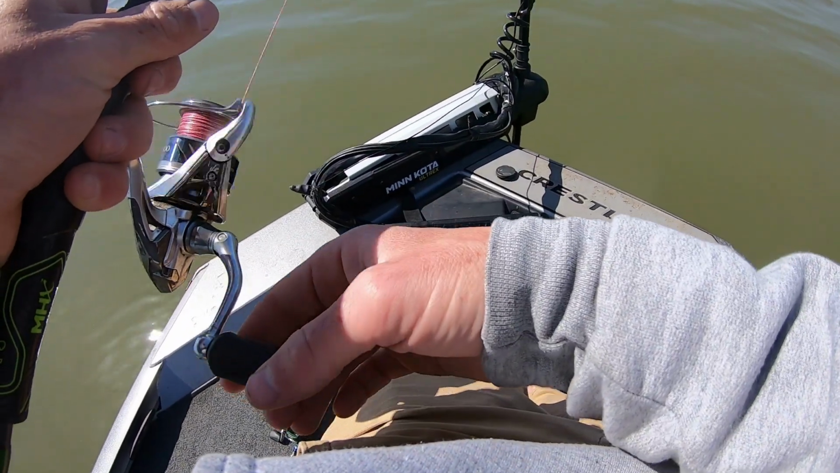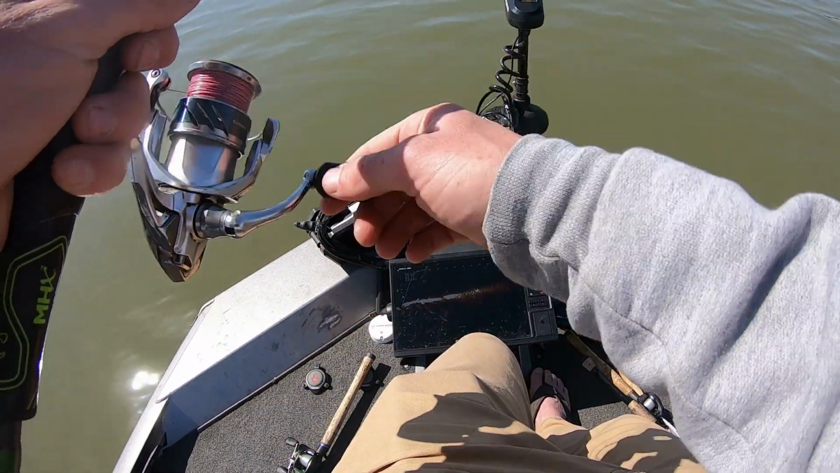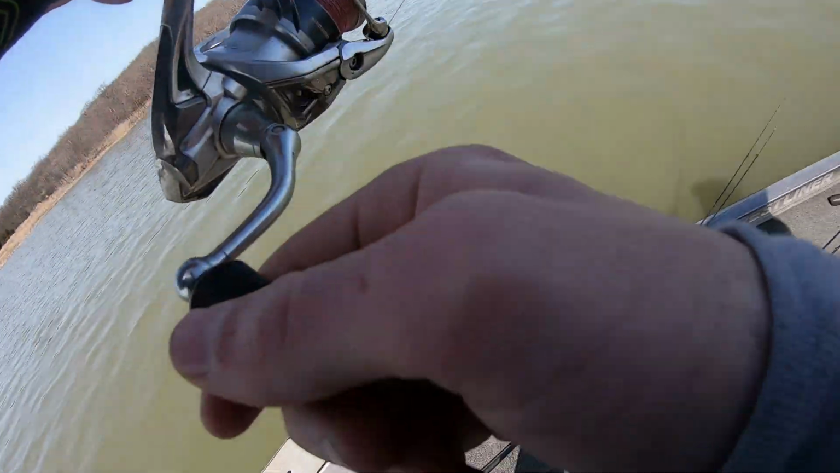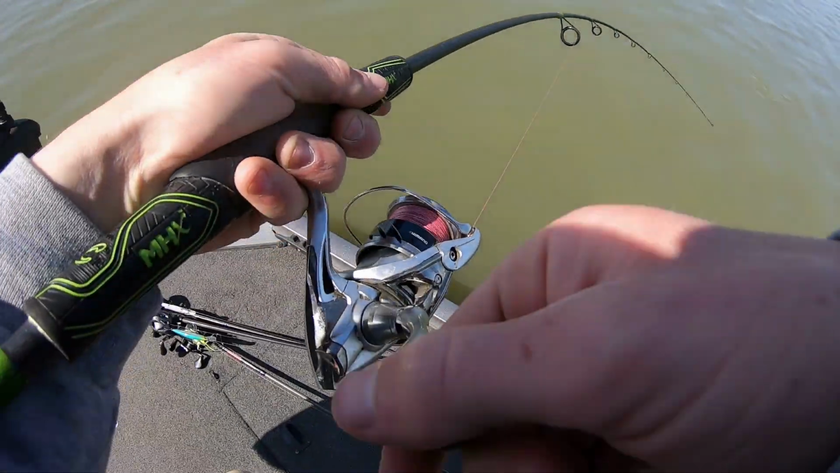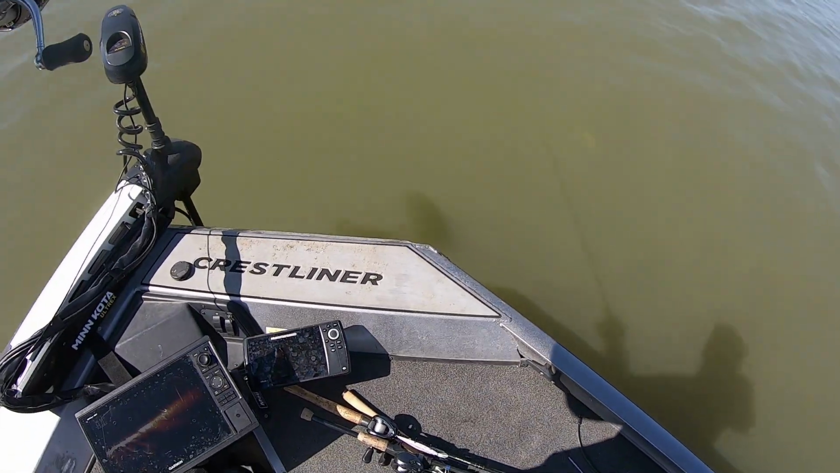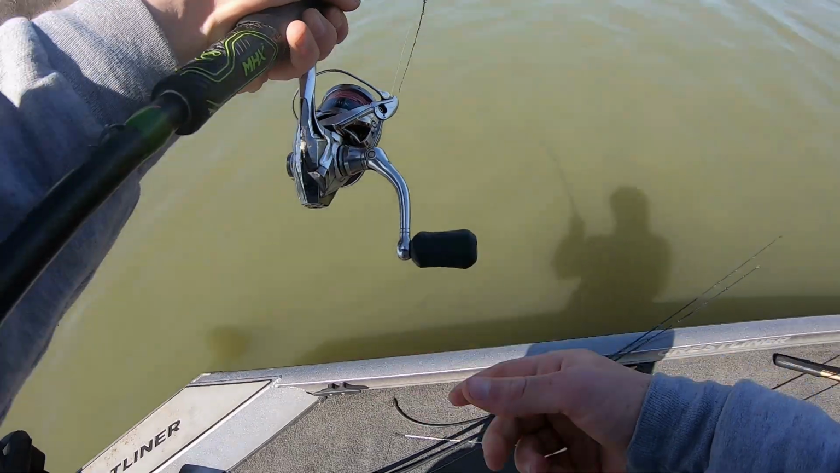Oh, go get it. He's got it. Got him. Oh, that may be a good one. Finally. I've had like 5 bites. Be good. Oh yeah, it's a good fish. Good fish. They keep just picking it up and dropping it. I can tell they're big. I don't know what's going on with them. We finally got another good one though.